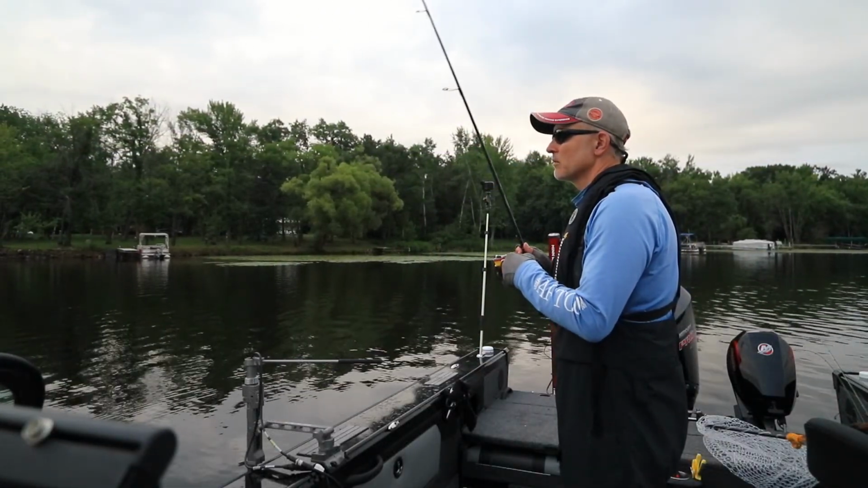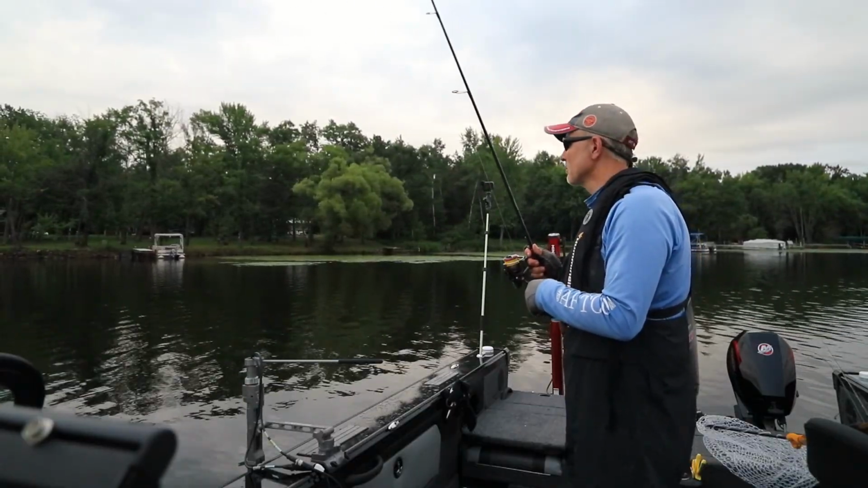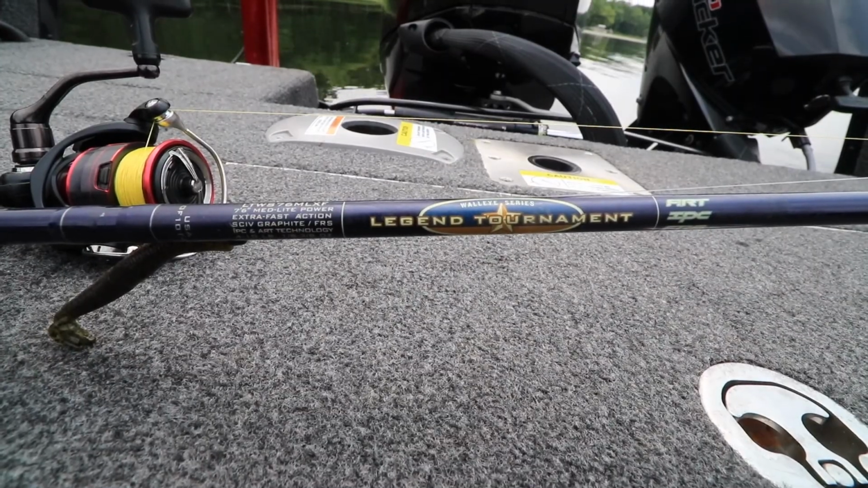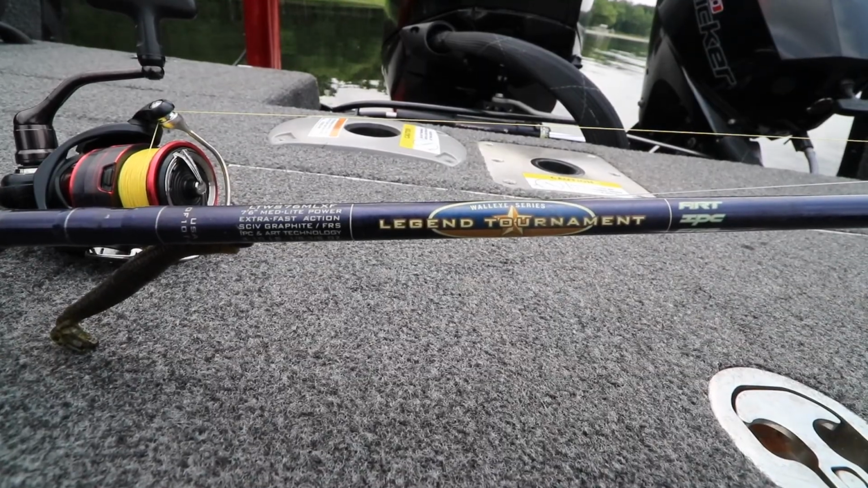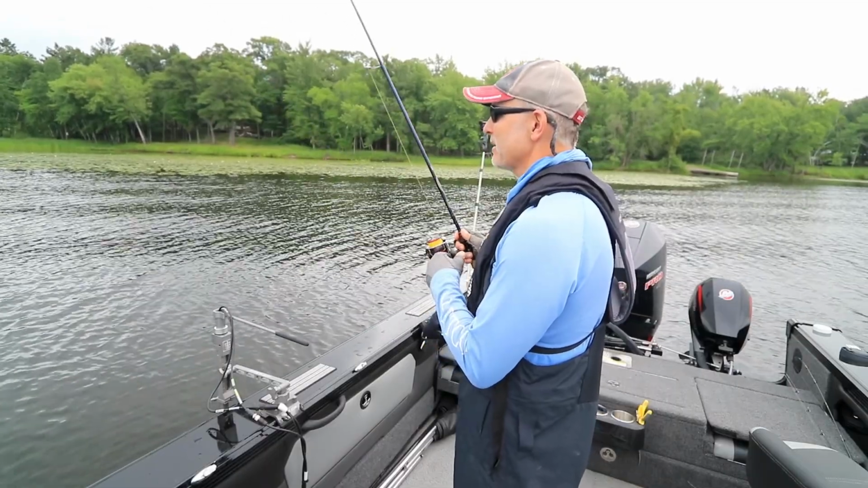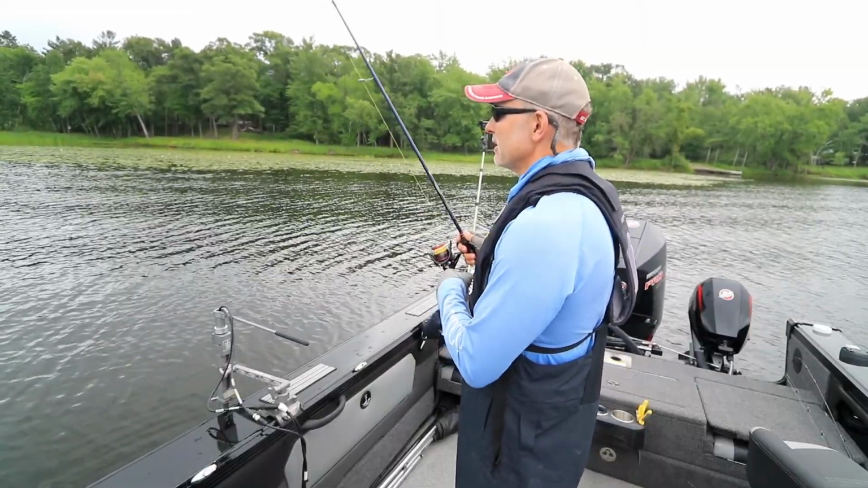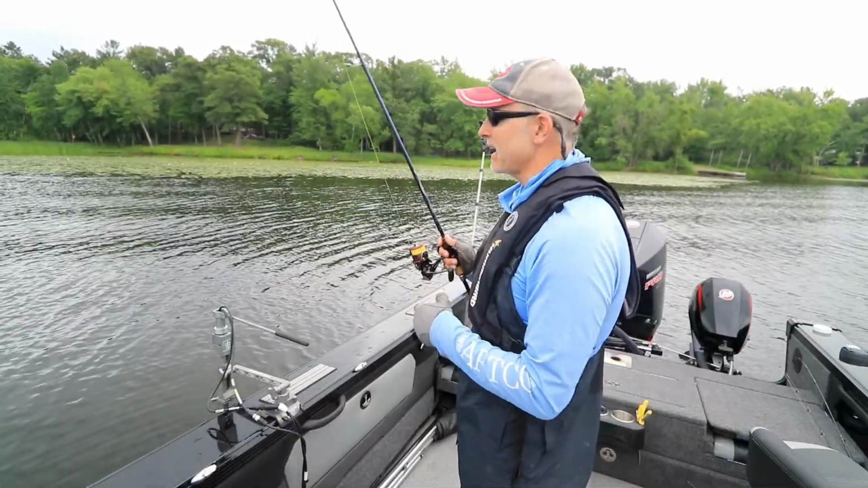Several schools of thought when it comes to rods for Ned rigging, and I'm in the camp that believes in a longer, lighter weight rod. So this is a St. Croix Legend Tournament walleye rod. It's a 7-foot 6-inch rod with medium light power, extra fast action. I like really being able to put a lot of leverage behind my cast. The baits are very small and very lightweight. So having a long, medium light power rod like this one is very effective at propelling these baits a long way and getting as much as I can out of every cast.